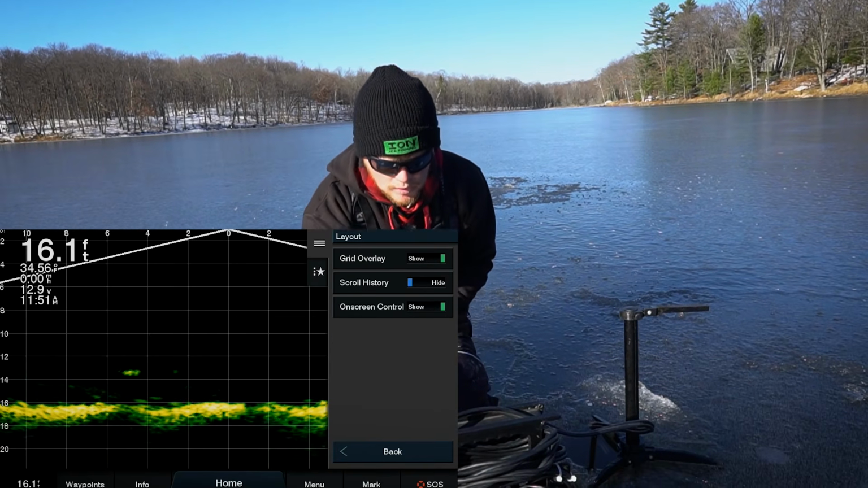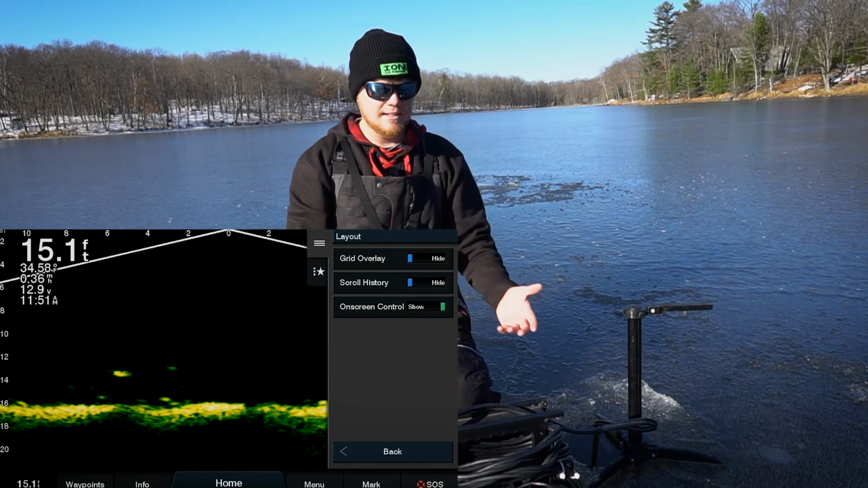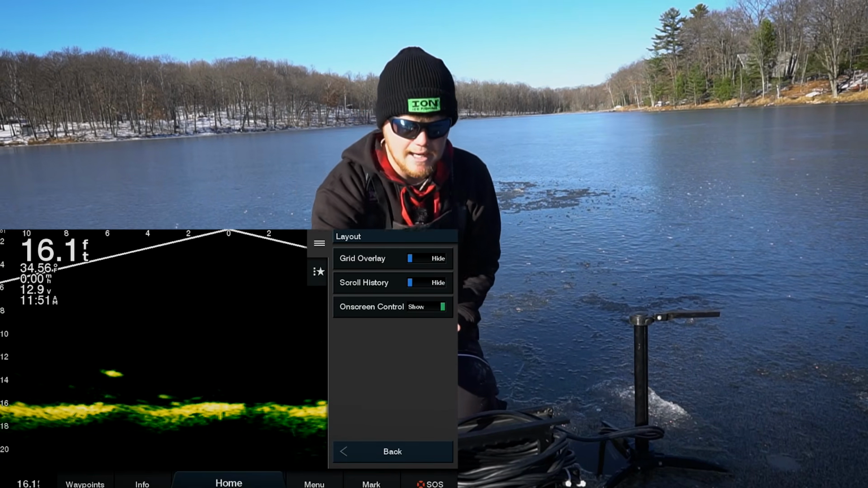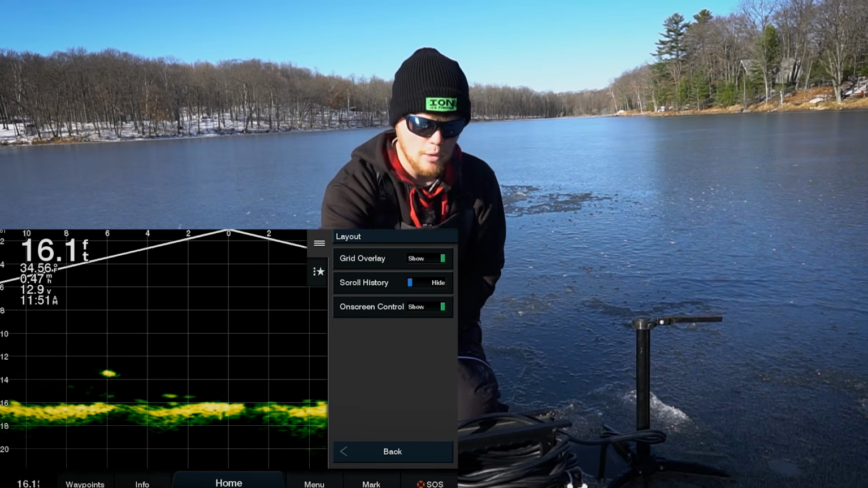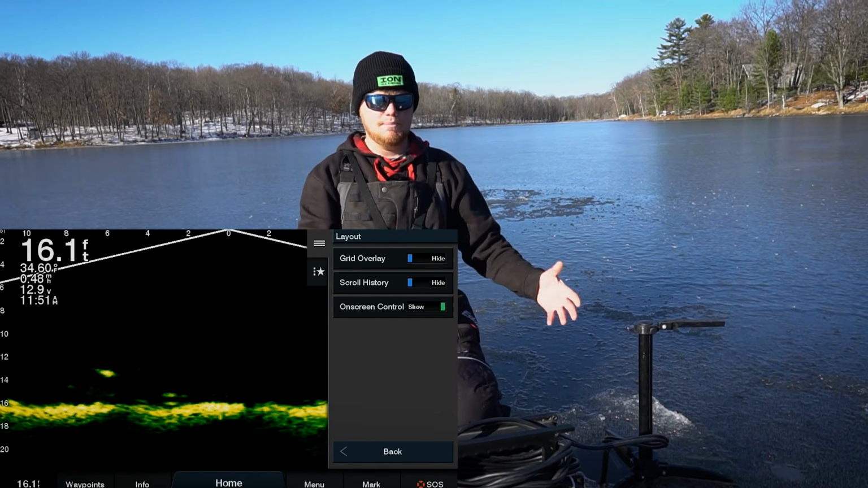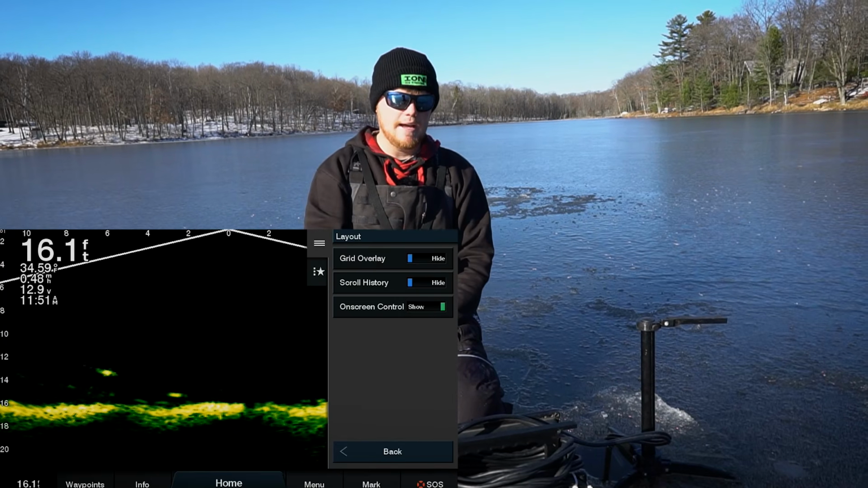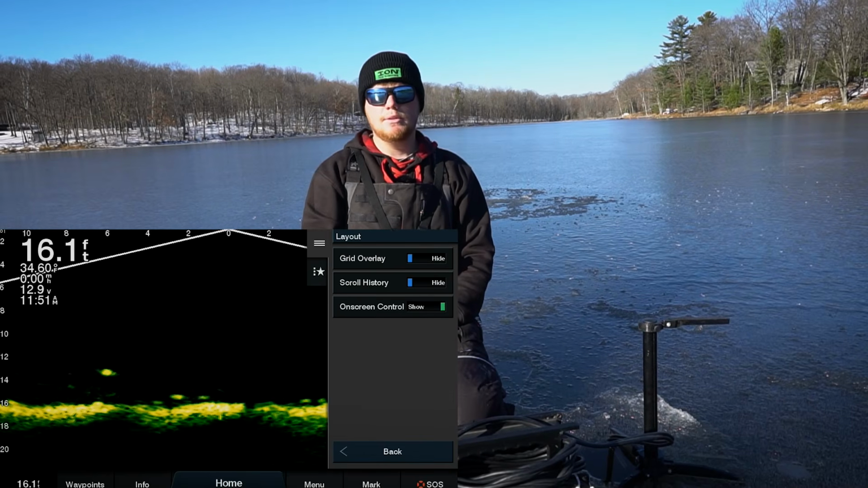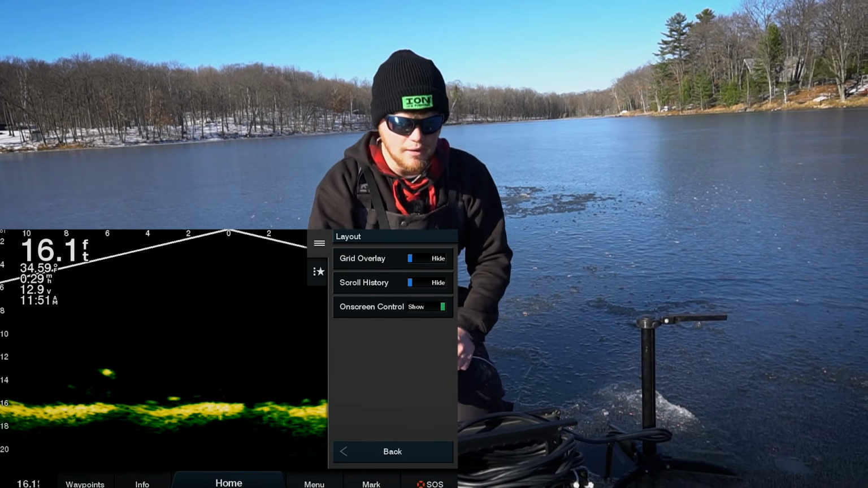We can go to layout. Layout's basically just the grid overlay. You can turn that on or off. Honestly, it all depends on personal preference. I had it on just there just because this unit is actually new to me. Normally I do keep that off just because those grid lines do cause a little bit of clutter on your screen that you don't need. But if you are trying to pick out bigger fish or anything like that, having those grid lines on there can be a little nicer just to tell which fish are bigger and which ones are smaller.